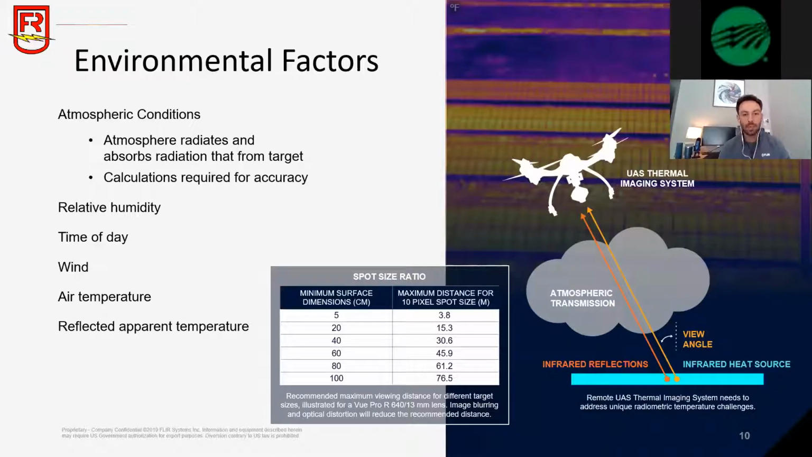Air temperature and reflected apparent temperature. Because items that have lower emissivity values tend to be very reflective, that can actually change the temperature value and the way you're going to be able to read the data around the target. So reflected apparent temperature is also an important concept to understand. And there are ways to measure that in the field, but I would definitely suggest taking a thermography course to be able to do that in the field.